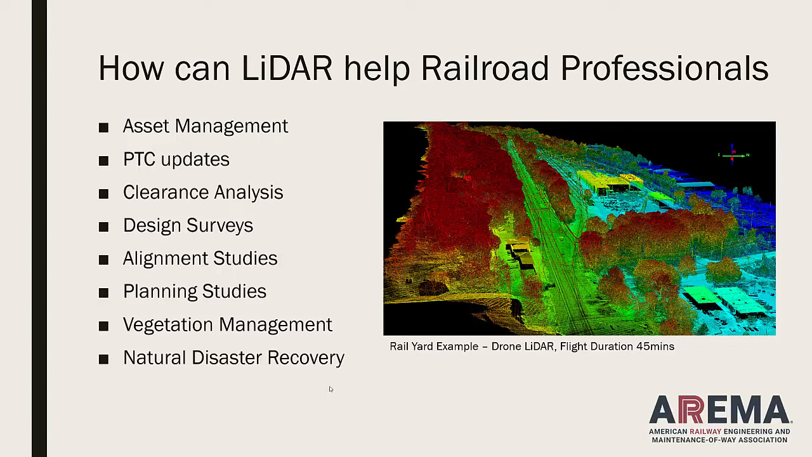Clearance analysis, we're going to talk about that and the value of having this full 3D world of points that you can slice through. Very helpful. Design surveys are obvious. What you're looking at on the right is an image of a rail yard in Pennsylvania. That was a project done for SEPTA. The rail yard is on the right-hand side. The main line for Amtrak is on the left. What's interesting about this project is it was collected from the SEPTA property, but they were still able to get data all the way across the main line and into the wooded hillside on the left.